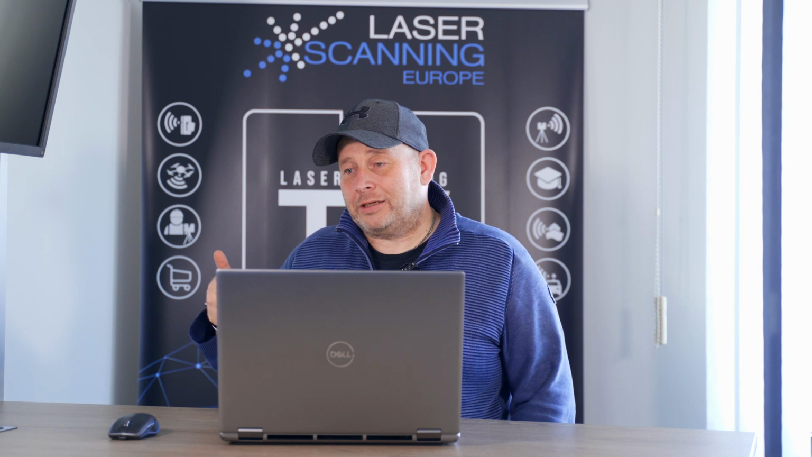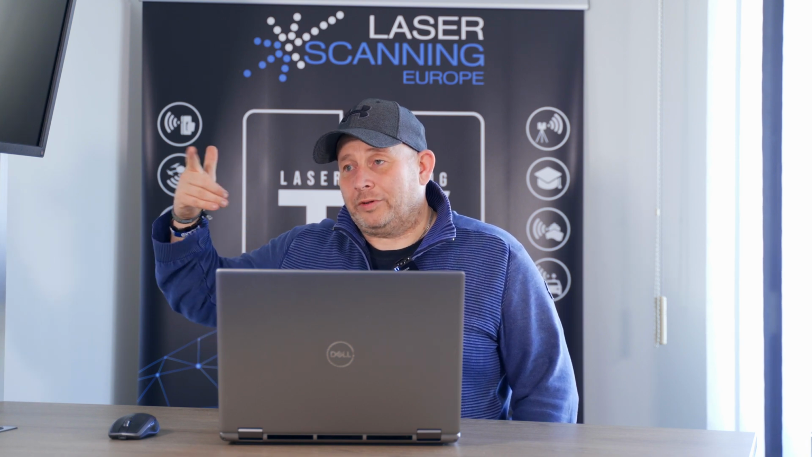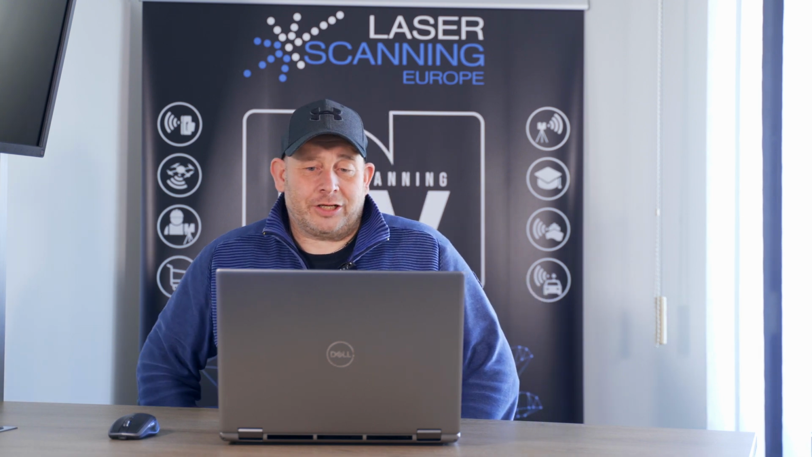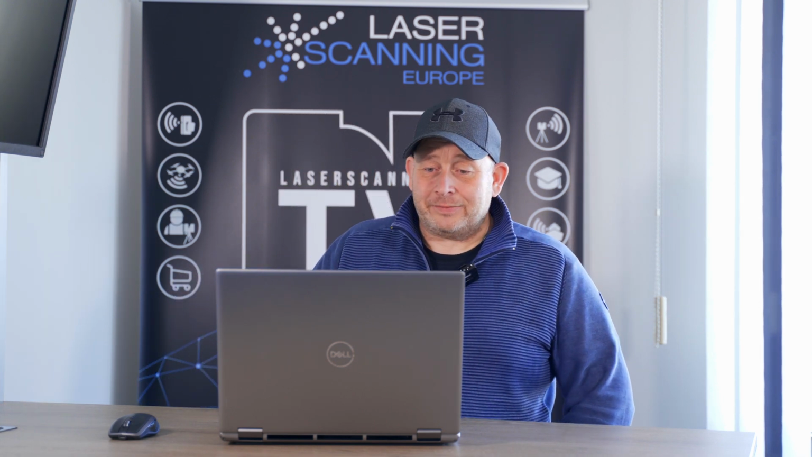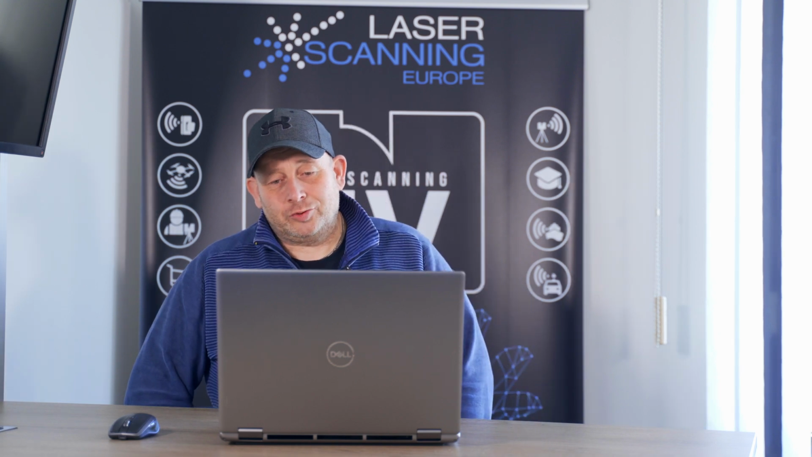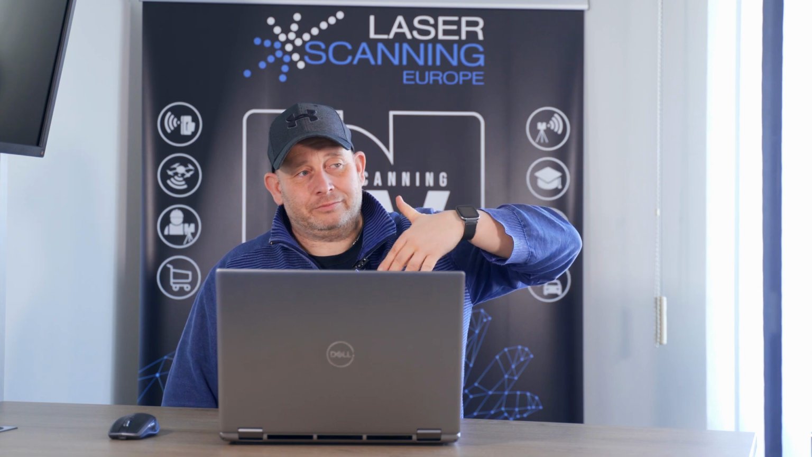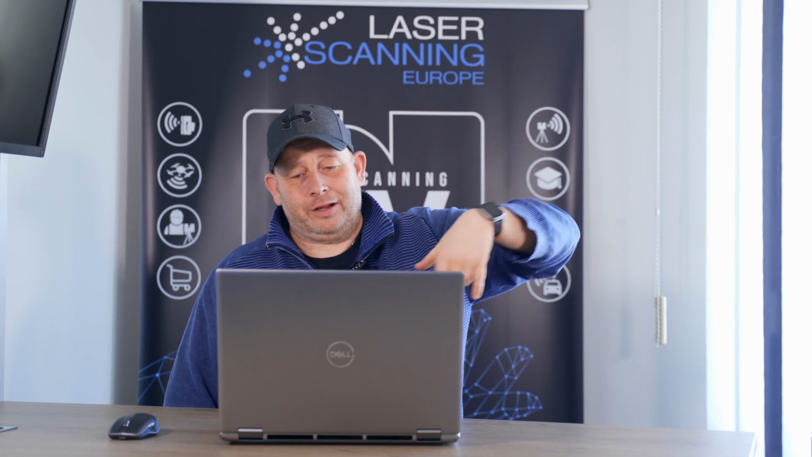Only if you have complex applications outside where you need high resolution, or you have complex or tricky surfaces like shiny or black surfaces, then it's maybe the new Leica Gen 2 360 scanner not the best choice, and you should go to a higher, better system like an RTC or other brands.